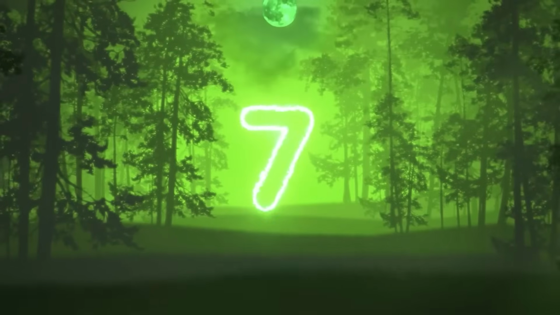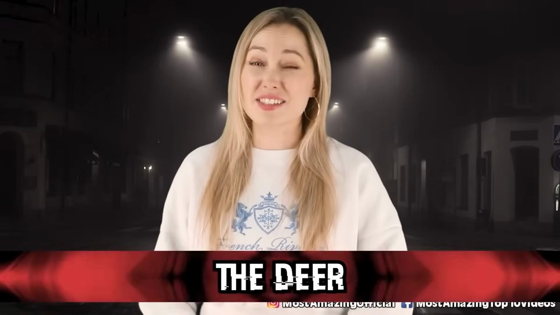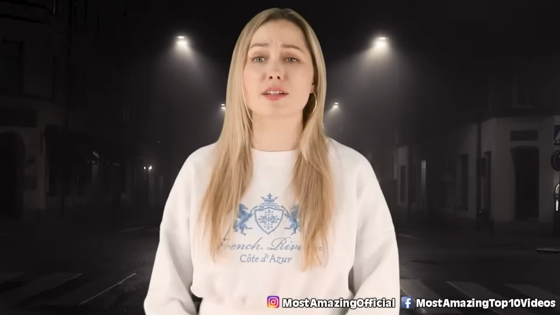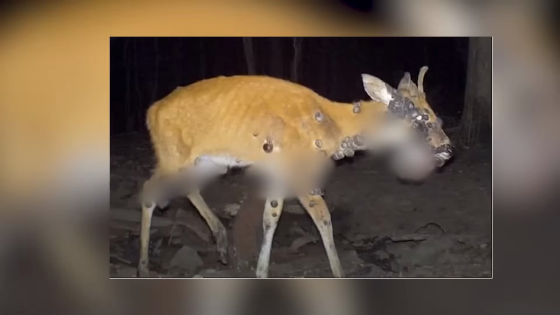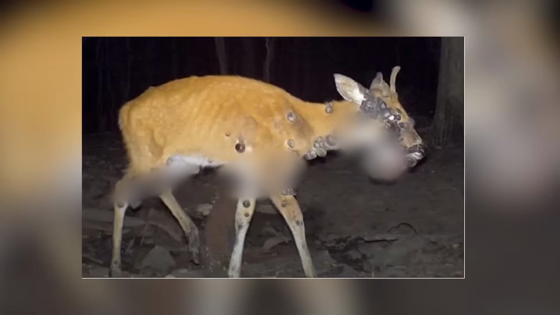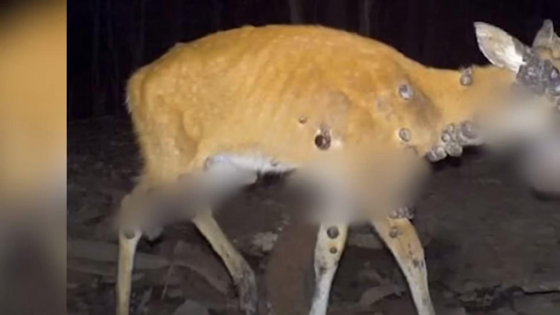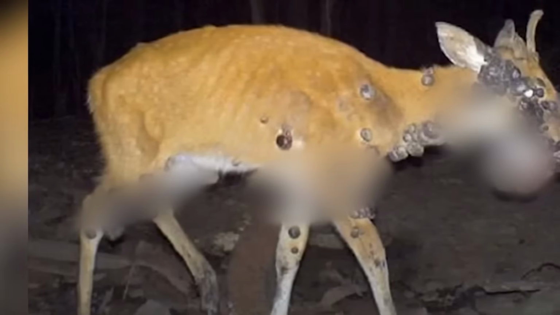In our number 7 spot, we have the deer. This one is so unsettling, but also because, man oh man, poor deer. This is a picture caught on a hunter's trail cam of a very sick deer wandering the forest with many sores and boils all over its body. I just want to say, aw, Bambi. It's so sad.